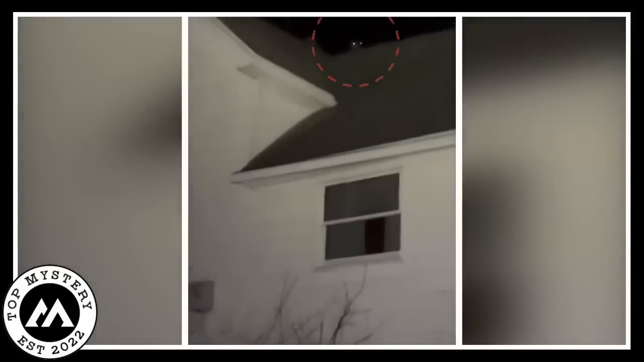Oh, dead. Holy shit. Alright. Son of a bitch is one on the other side of the house. Dinosaur in real life?